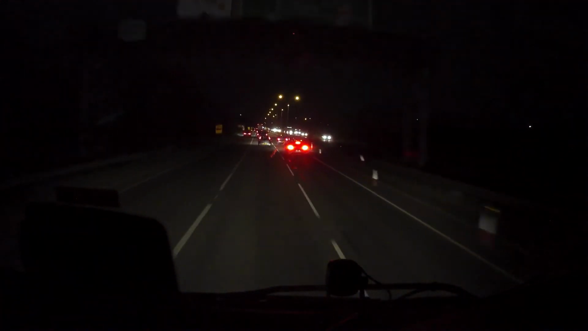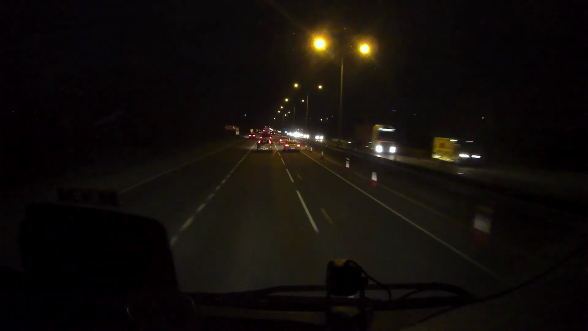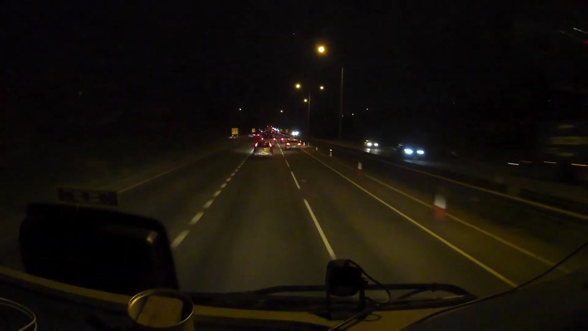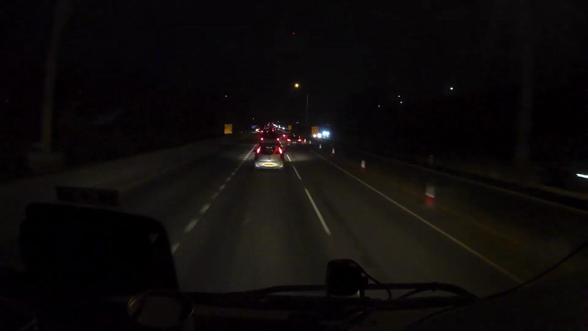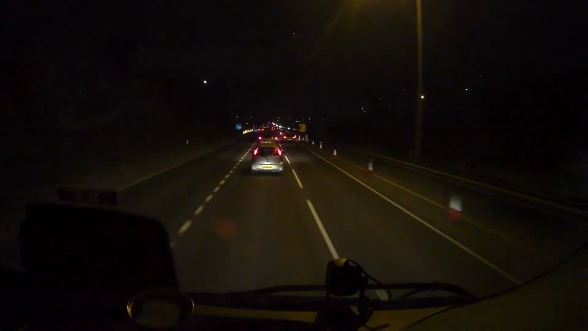Keep right, towards A13, towards Basildon. Basildon is where I've got to be tomorrow morning. But no, not tomorrow morning, 1 o'clock. Halfway through the day. So yeah, the plan tomorrow really is to be on the docks for 8 o'clock.